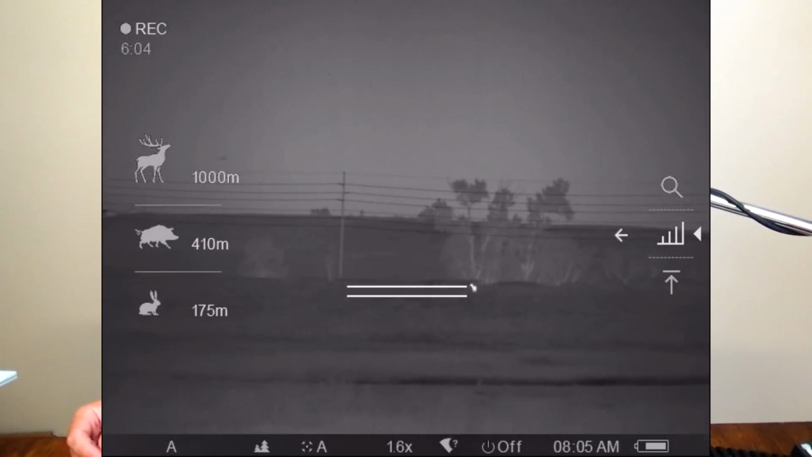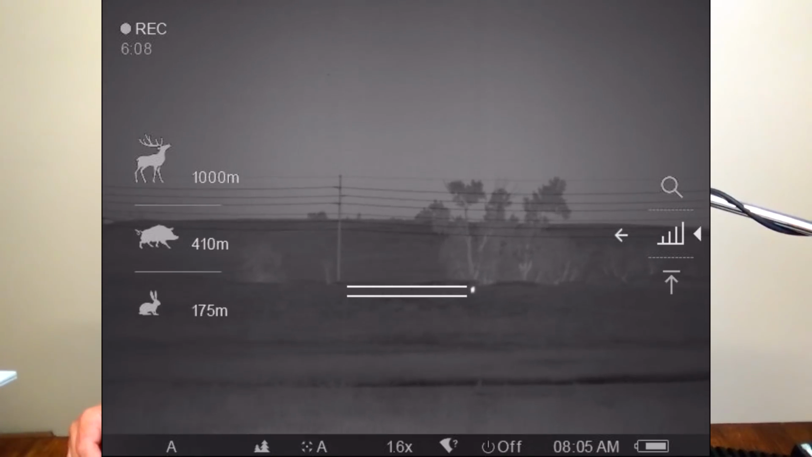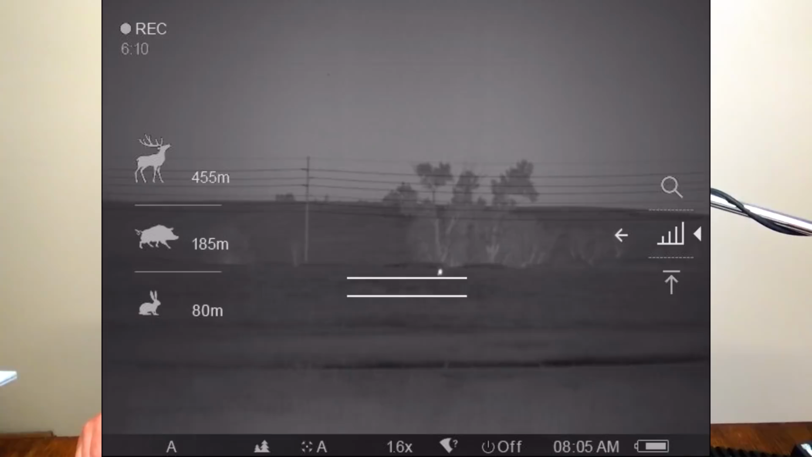So for hunting applications, that's pretty slick. And if you wanted to transfer that over to other applications, you can just memorize how tall those animals are. But that's actually a pretty cool feature because sometimes in the pitch black, you're not going to be able to use your normal laser rangefinder very easily, right? Because you're not going to be able to see what the heck you're pointing at. So it's nice to have that in the optic.